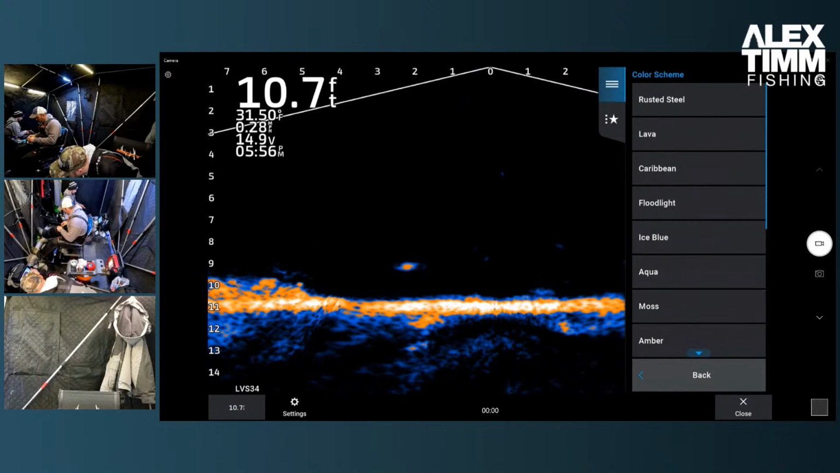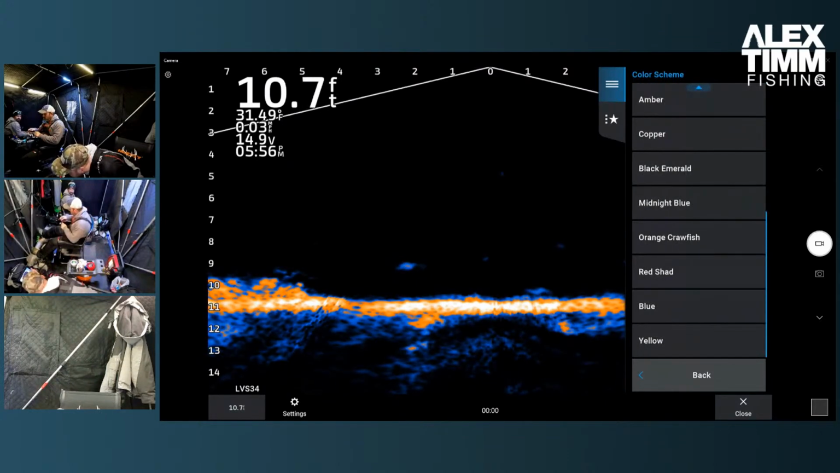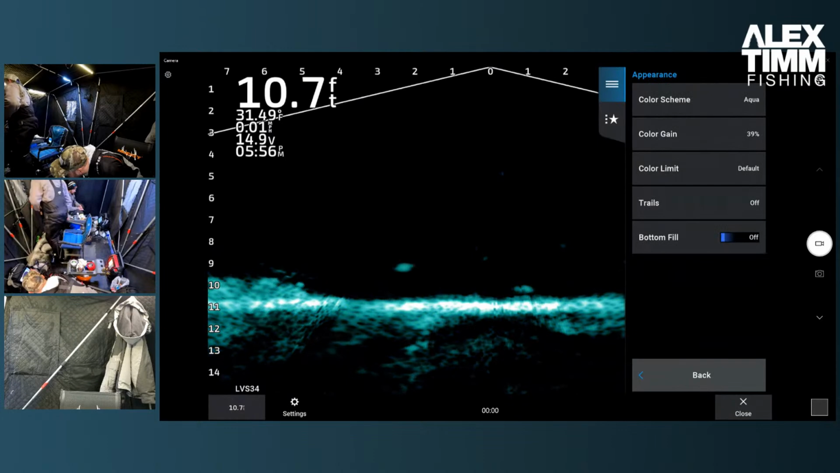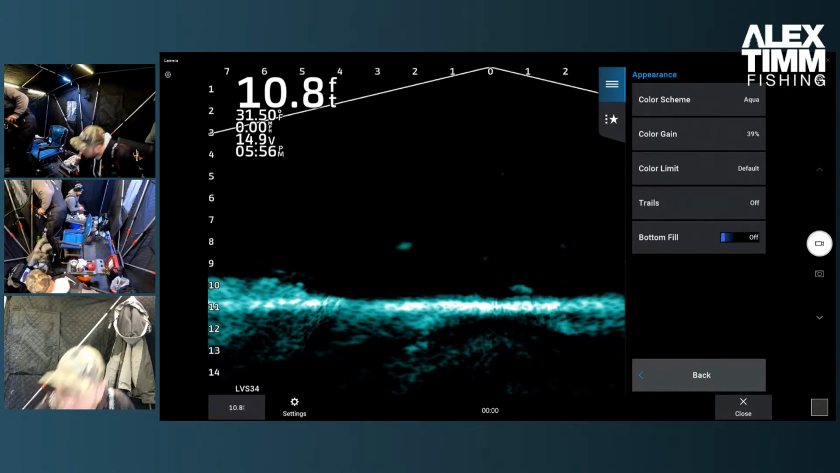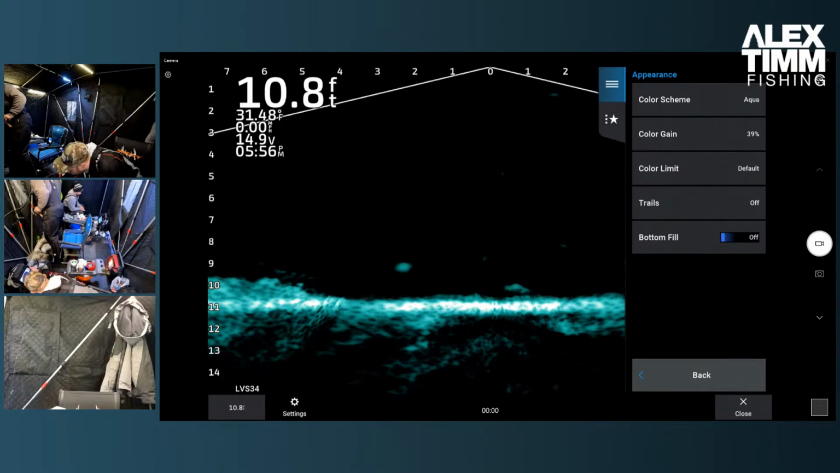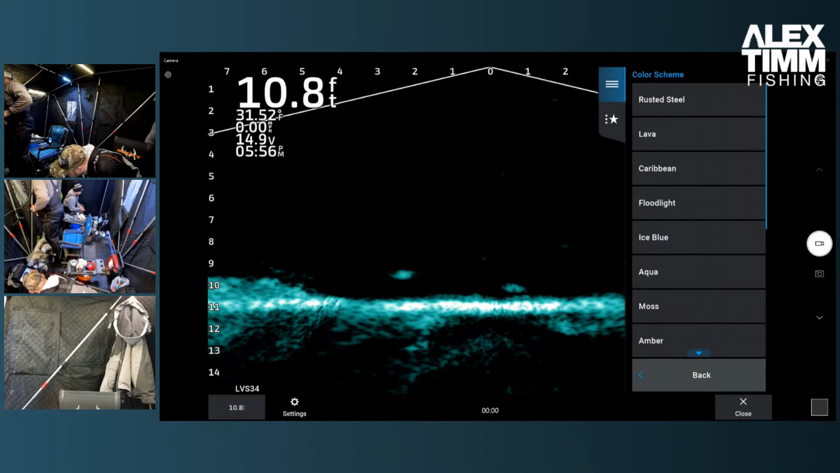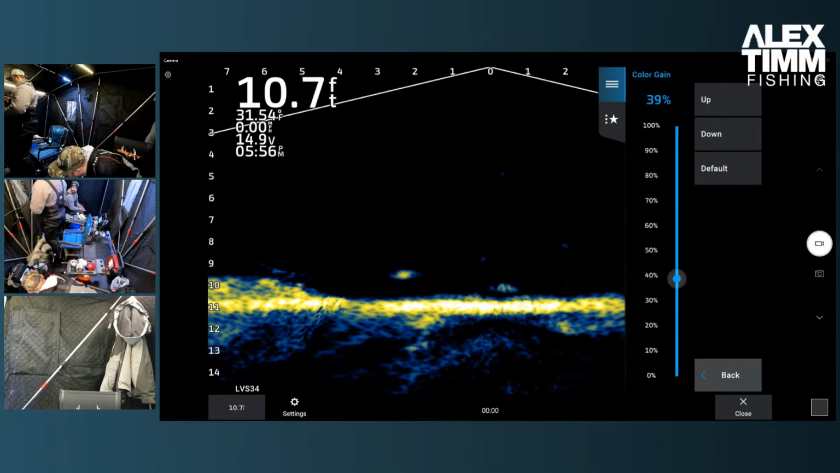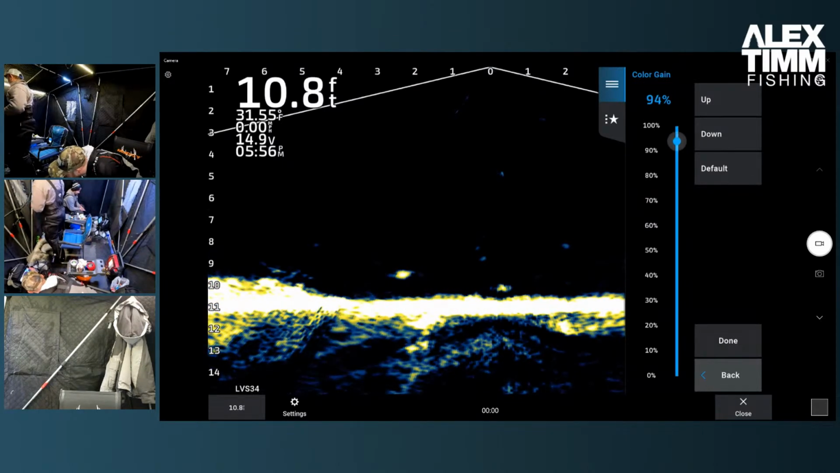And another one that I don't mind is, which one is it? I think it's aqua. Aqua's not bad, but it's monochrome. I kind of like the ones that have multiple colors to them. Floodlight, I think, does. Yeah, Floodlight's not bad. Pack it up. Change it up.